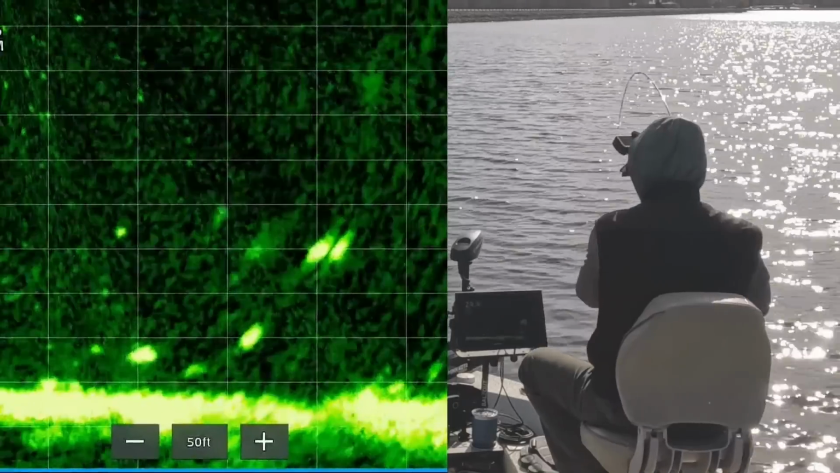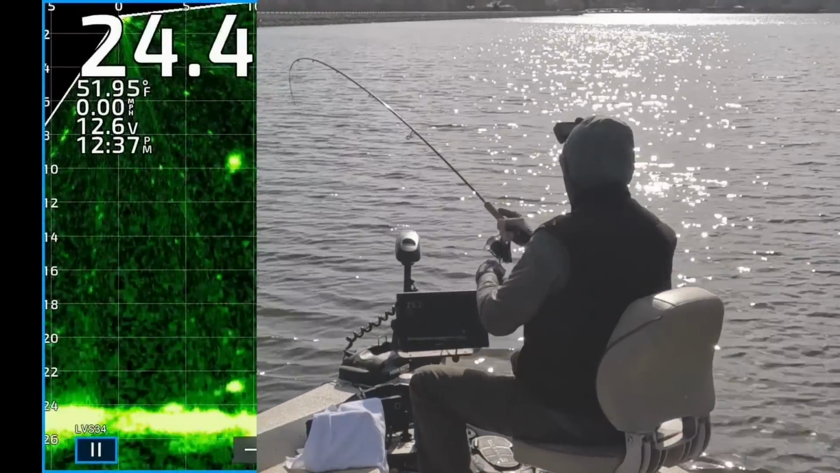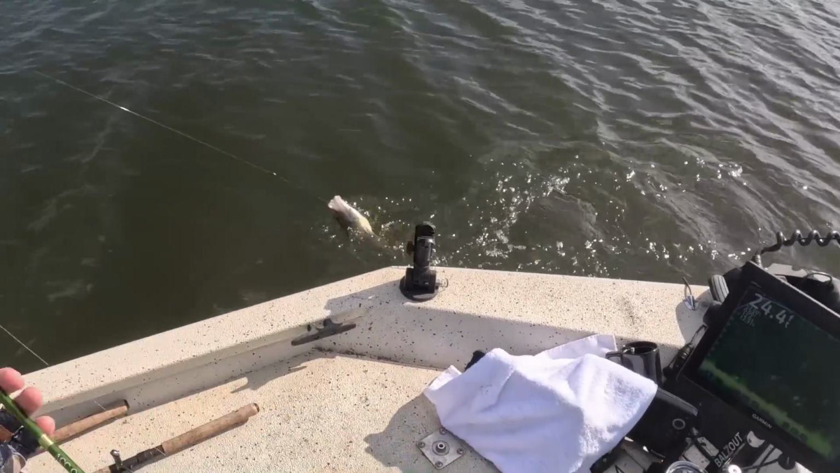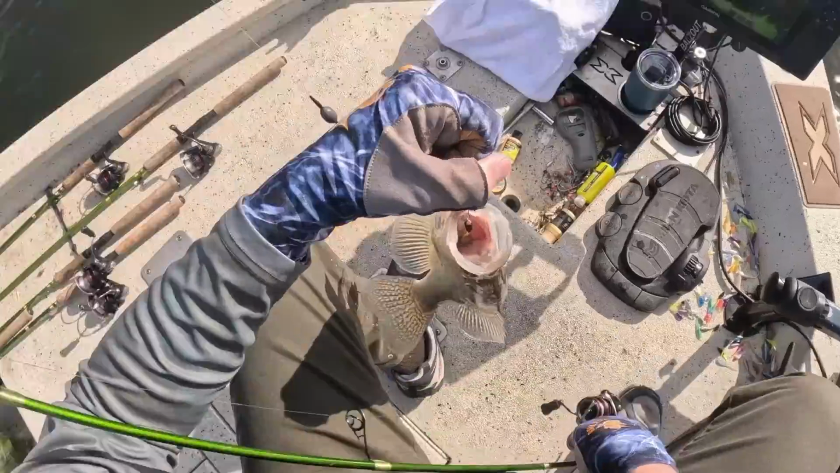There's one. 15 feet out, right on the bottom, 12:37. Gosh, man. Get in the boat, my goodness.